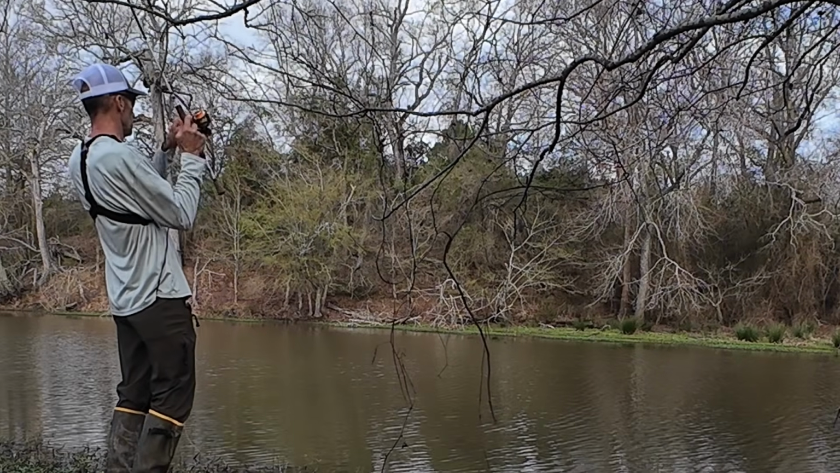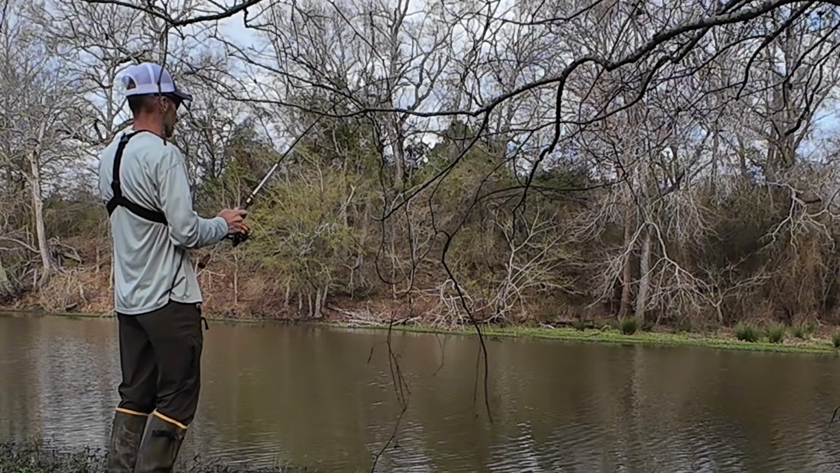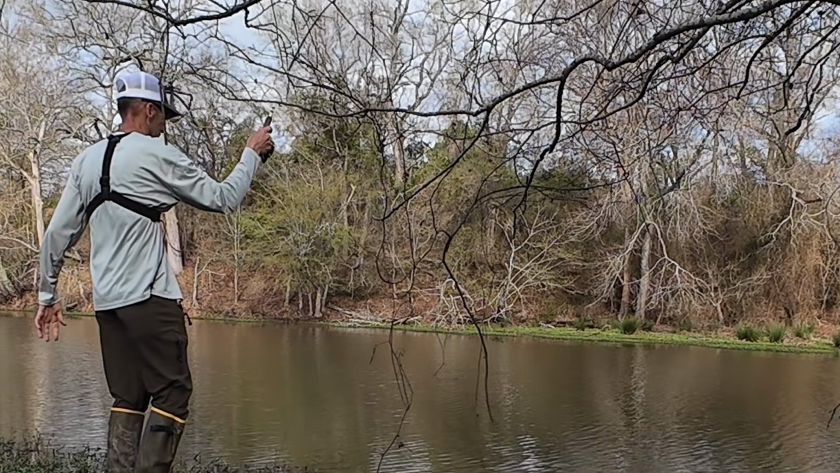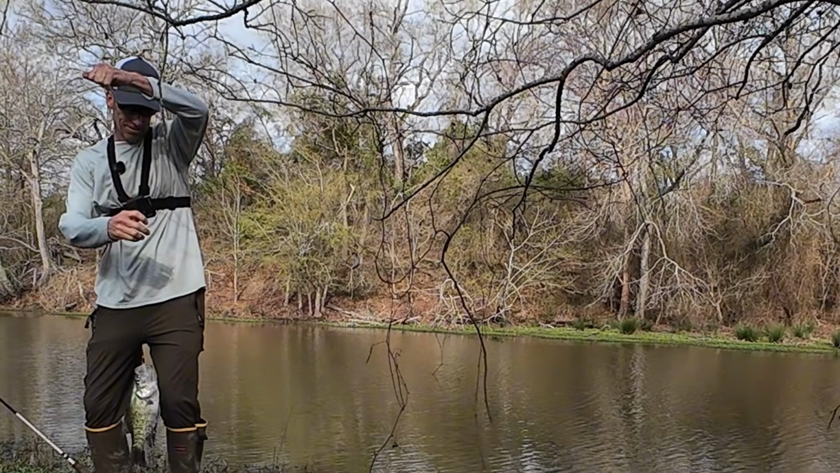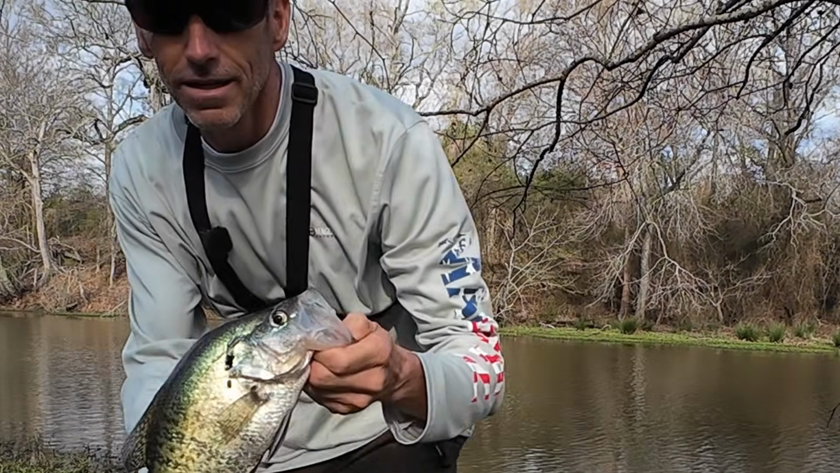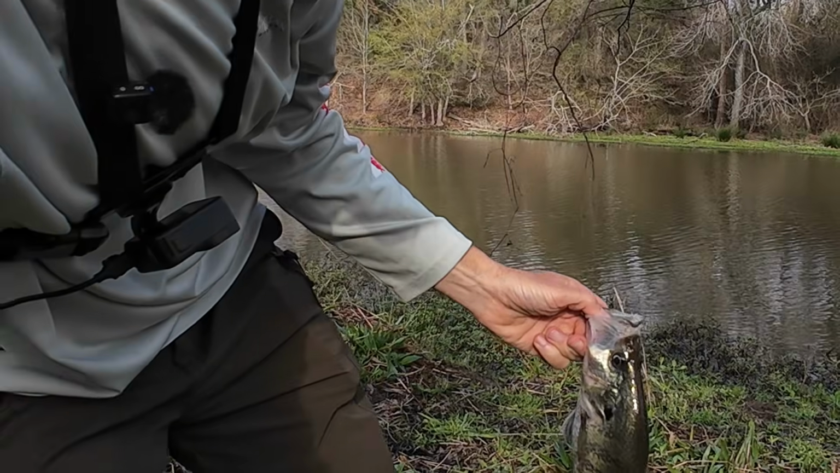Oh, I got a fish now. I was trying to get it off the brush, and look what happened. That's a good looking fish right there. I'm trying to pop it free out there off of that stump over there.